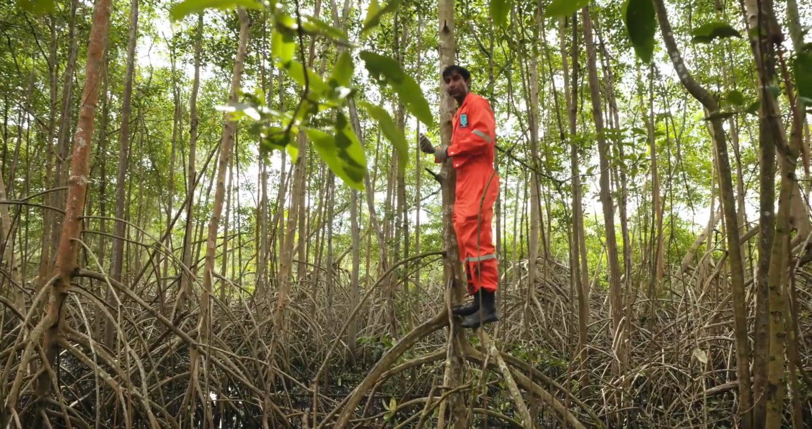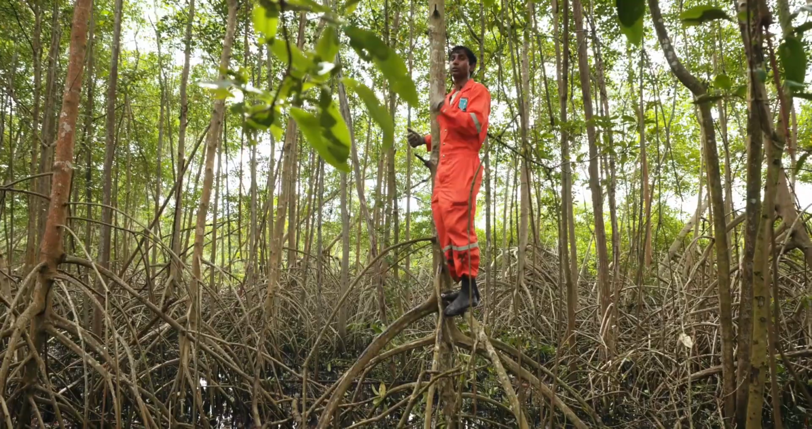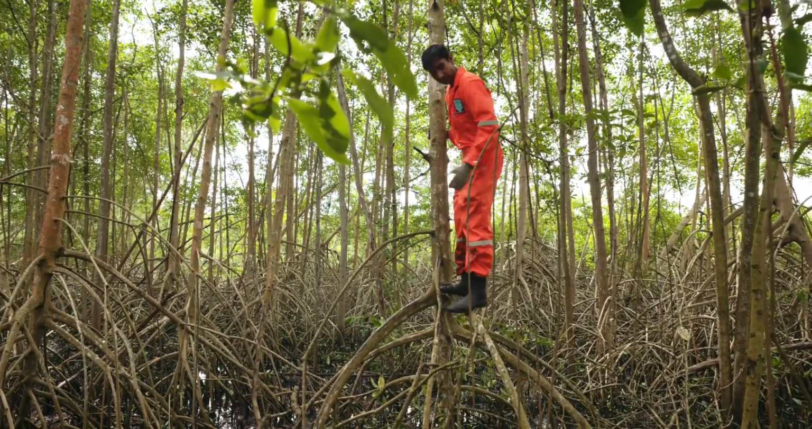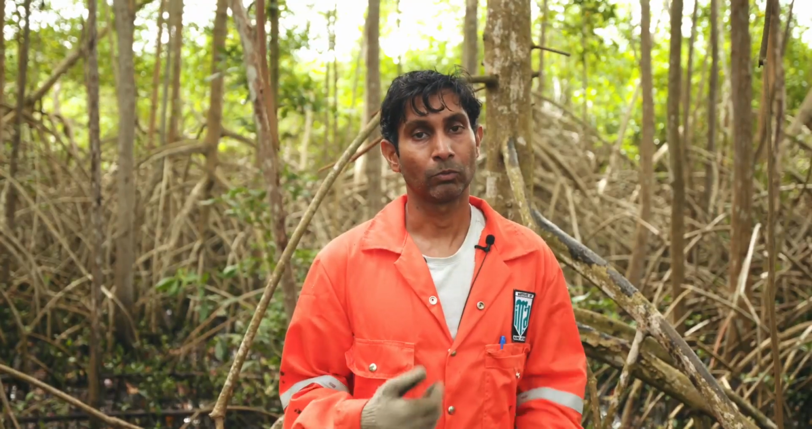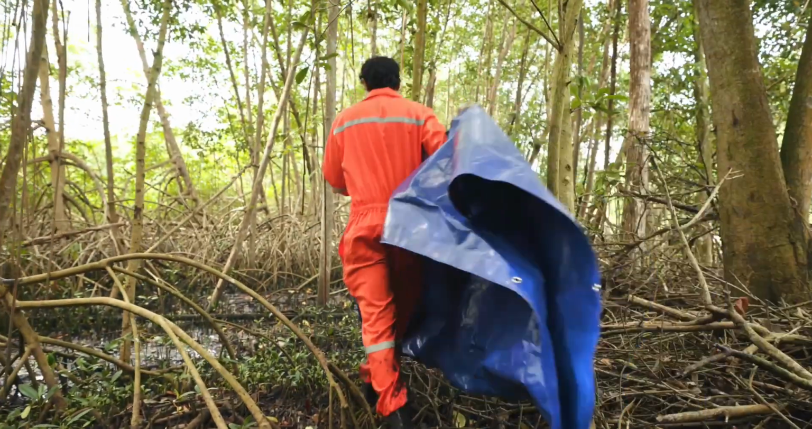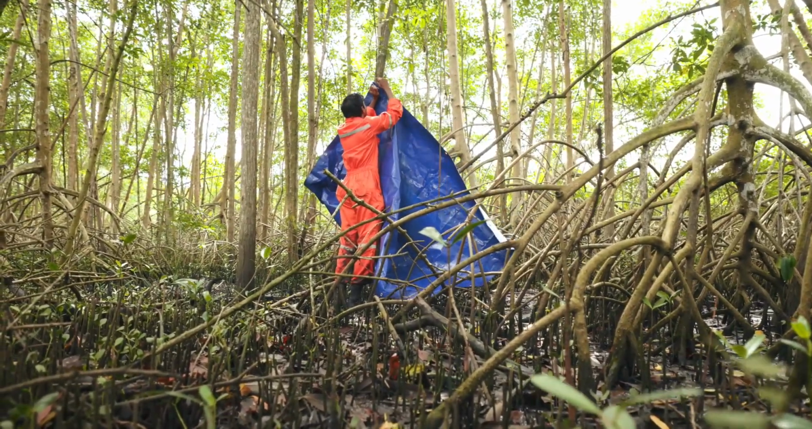So now what we will do is set up the targets for the outer ring. Now that we have our tree that we're going to be scanning, our focus tree, we need to put up what we call the wall, which is just a blue or very visible tarpaulin in the mangroves.